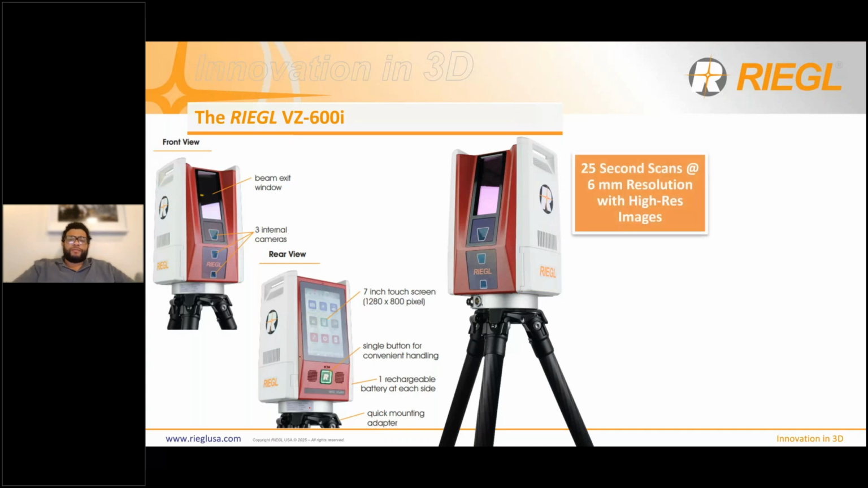The 600i is capable of doing 25-second scans at 6mm resolution with the images taken at the same time. 6mm resolution is about 1/8 of an inch. So it's a very high-res scan in a very short amount of time. The scanner is also capable of doing all of the data registration on board. I'm going to talk a little bit more about that later on, but just something to keep in mind.